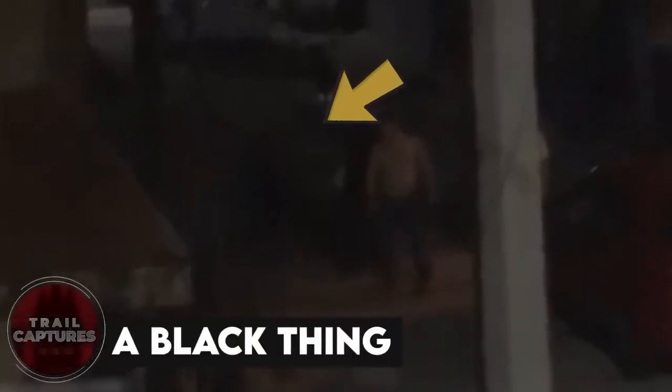A black thing. A weird black smoke-like being is what appears in this video, and this happened when an arrest was going on in Florida. Neither the police officers nor the other man had any idea about it. They remained oblivious to the thing, but the guy recording it was surely freaked out.